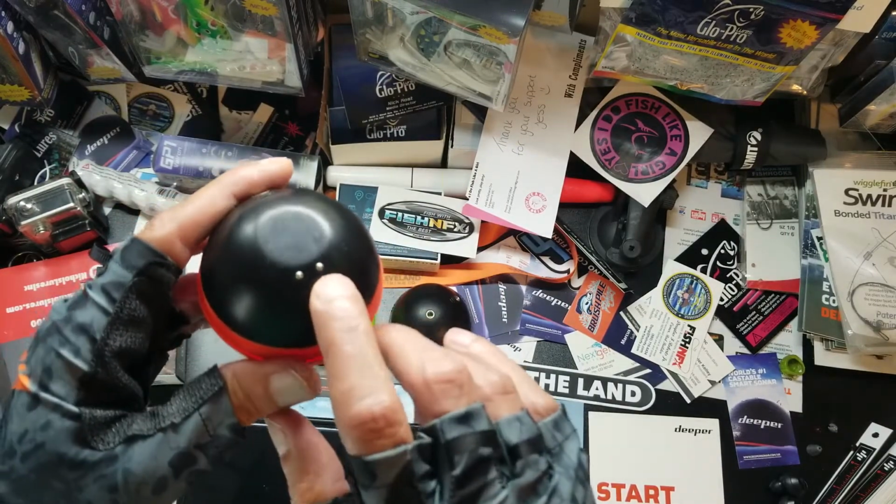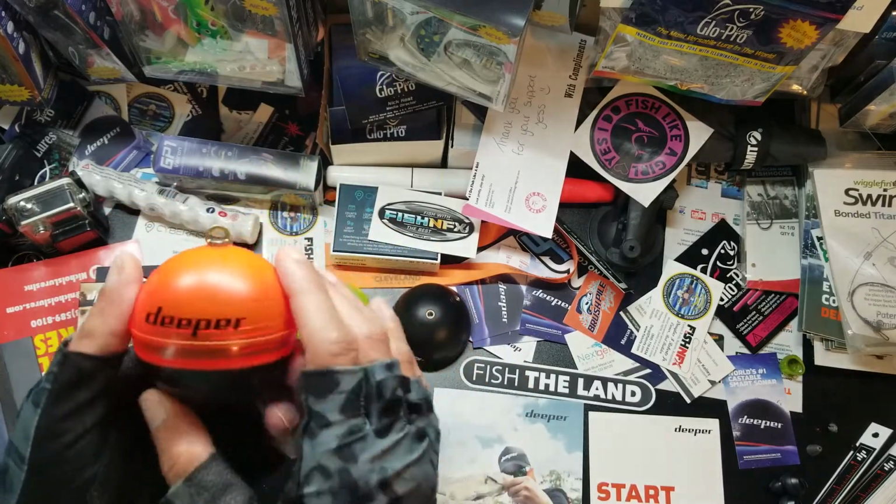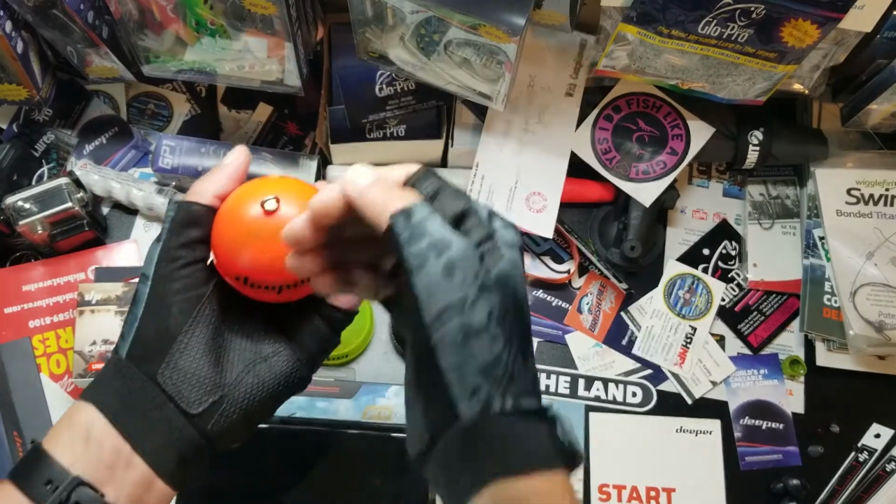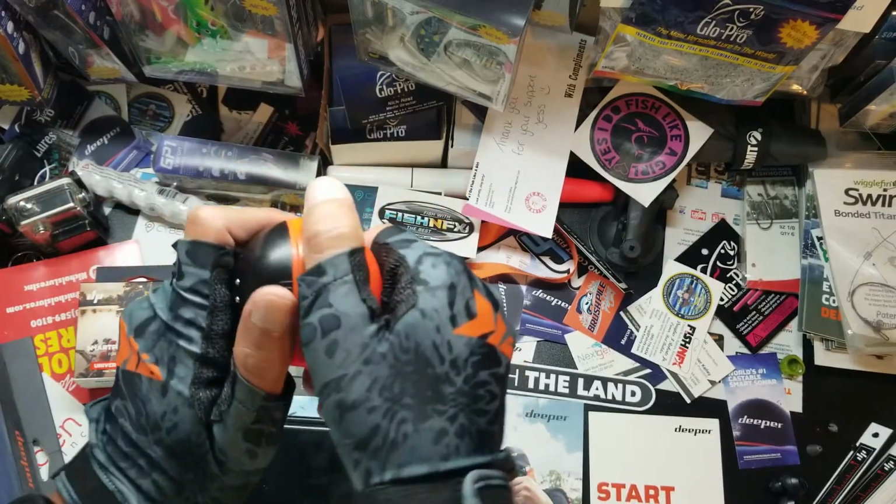One of the cool things is this is actually a sensor that senses the water. So if it's sitting on your tackle box, it's not using any power. When you cast it out and it connects with the water, that's when you'll start getting transmissions back and forth, so you're not losing any battery.